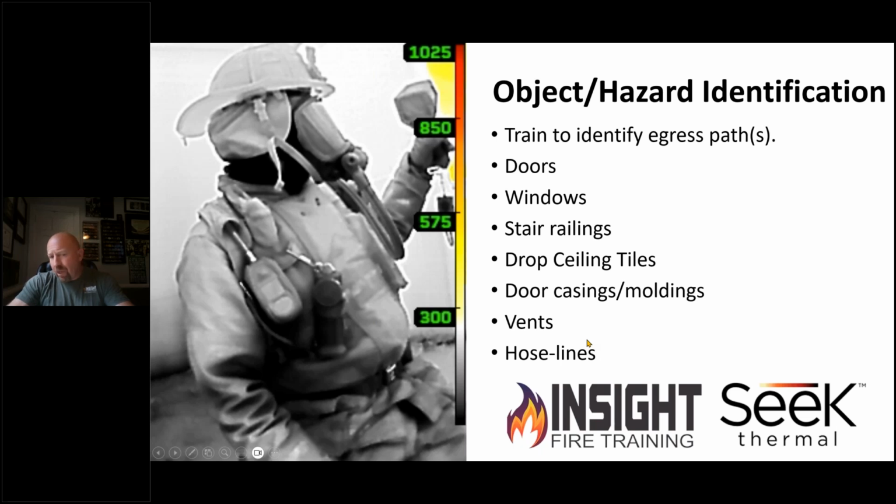What does a charged hose line look like leading down the hallway? Could be dark, could be white, depending on the background and what's going on. What does this firefighter look like through a thermal imaging camera when he or she is breathing air? We can tell this is an MSA air pack. We can see that this firefighter is breathing air and doing fine. They need to clip their Seek Attack Pro to them, but other than that, they're doing well. So we can see what's going on. It gives us our eyes back, as my instructor Thomas Anderson points out. That's our mission, to give your eyes back so you can go and do your job.